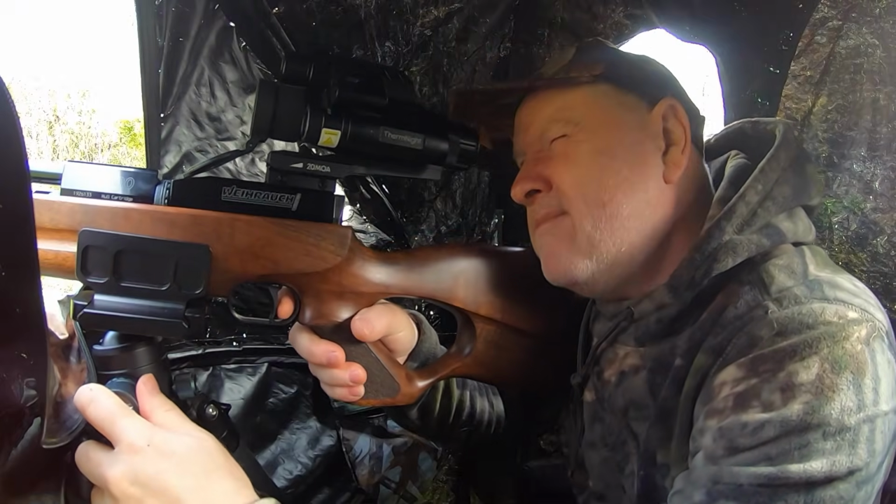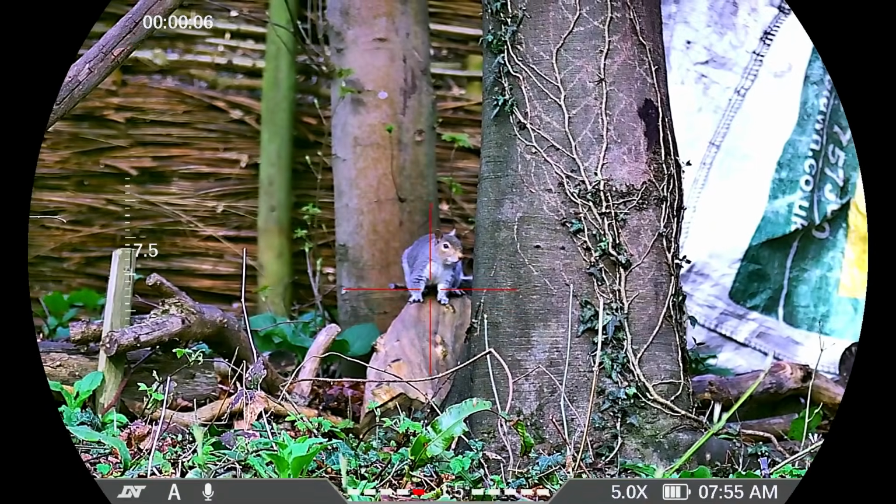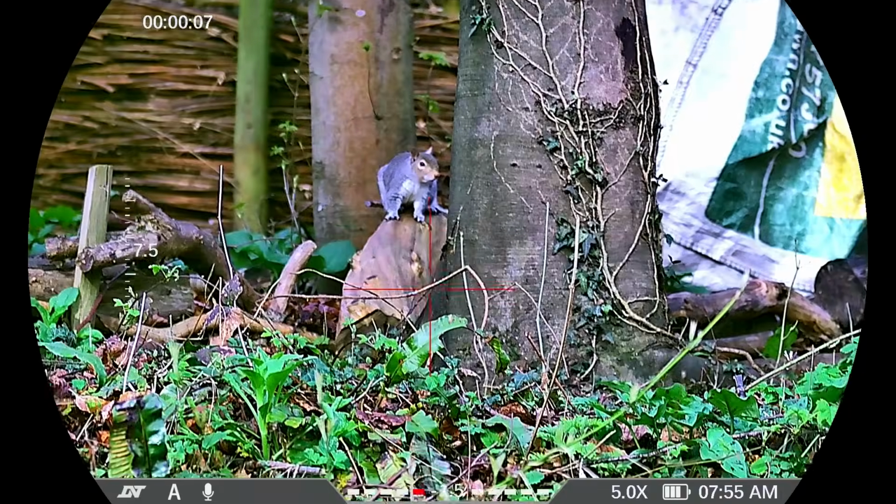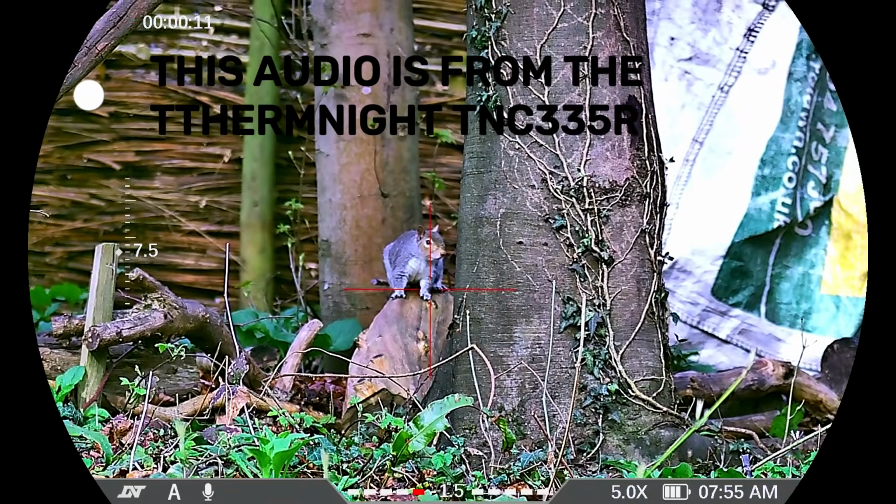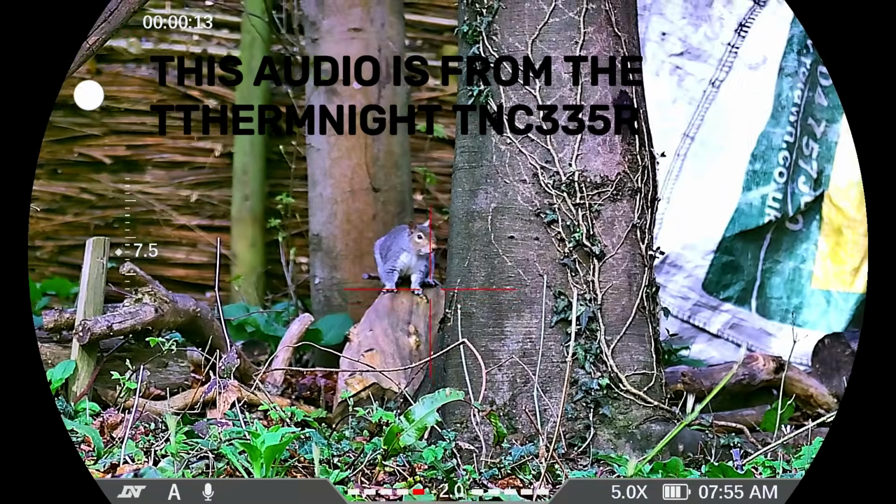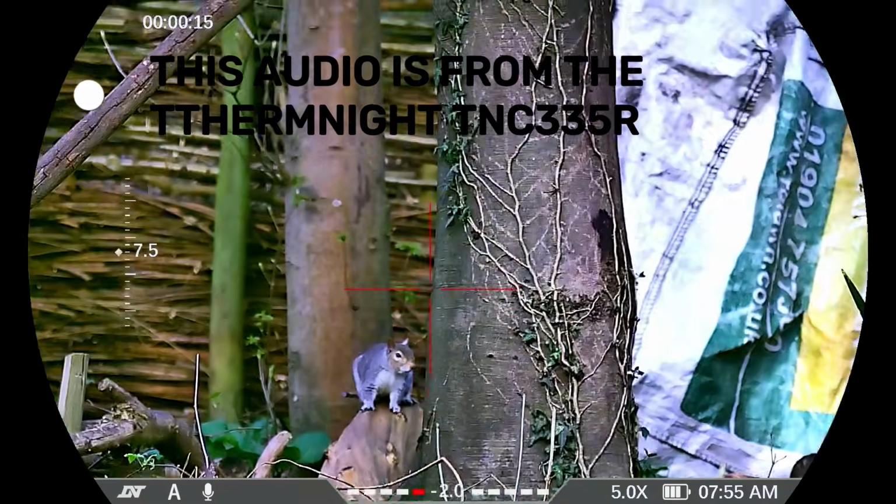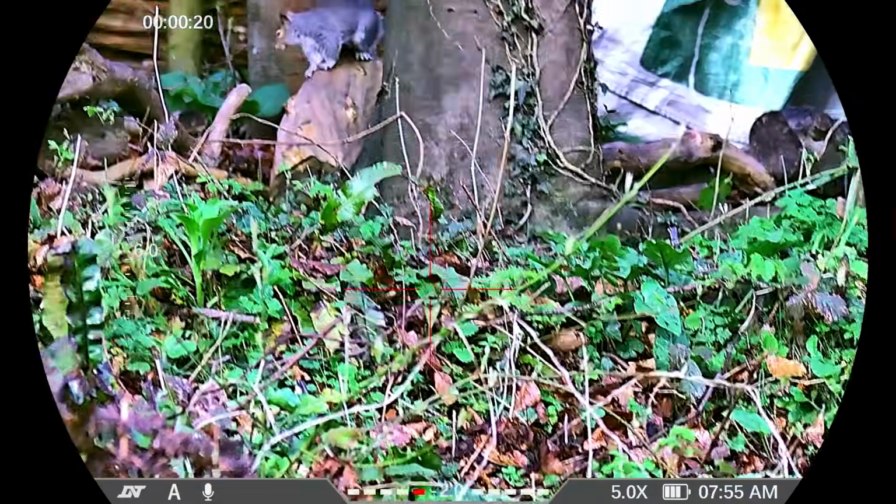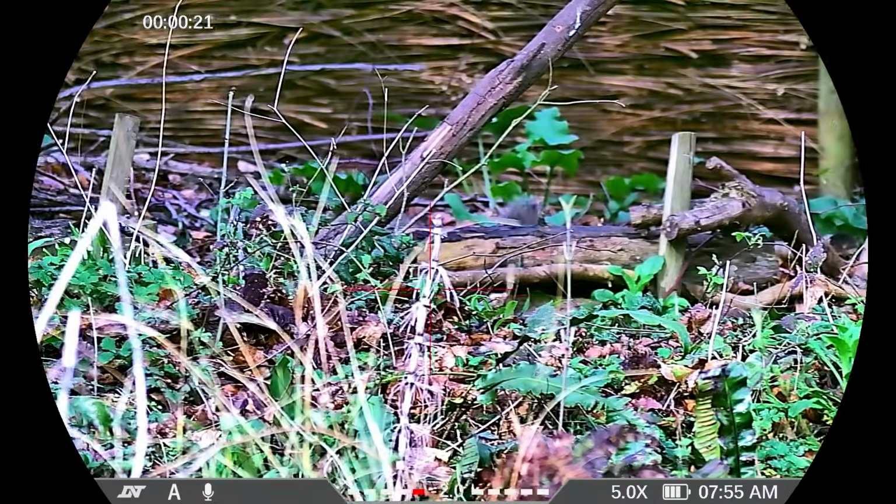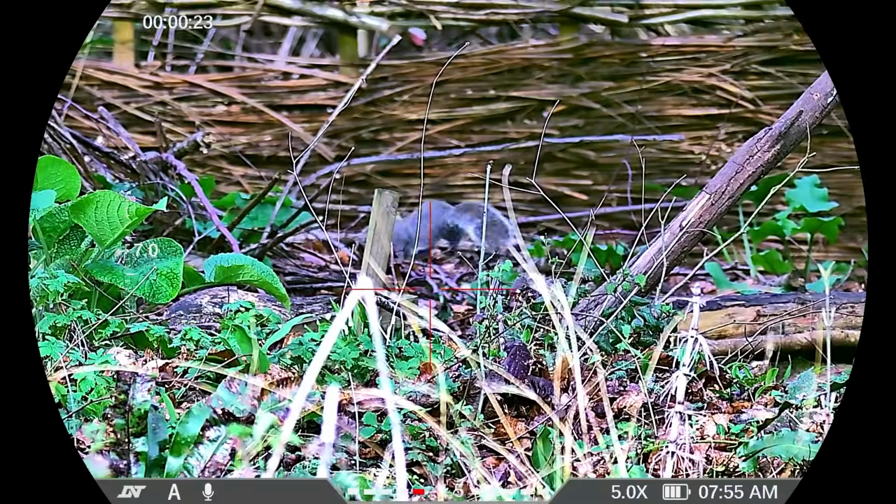Okay guys, got another one just there. Came along the floor. Now I'm thinking he's seen me. Maybe something different. Hide. Oh, is he not going to even go to the feeder?